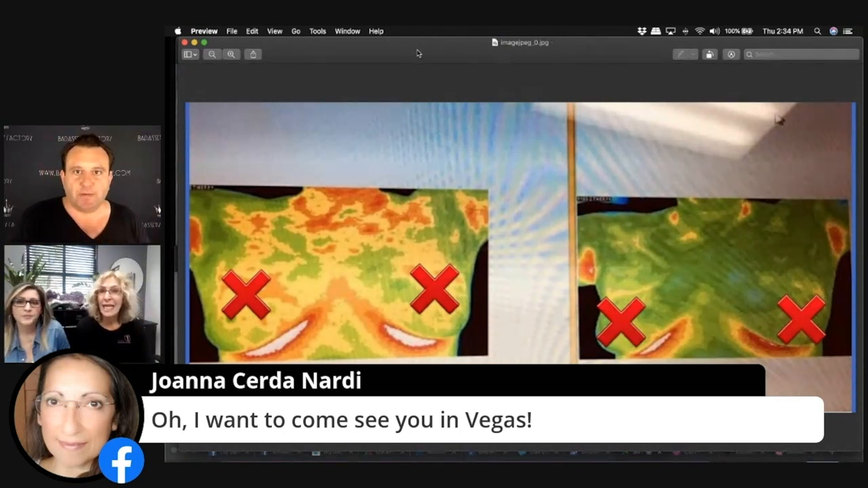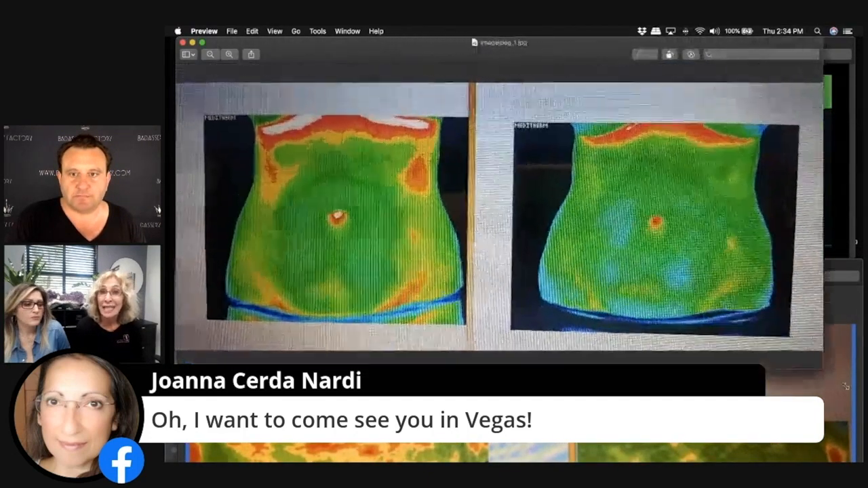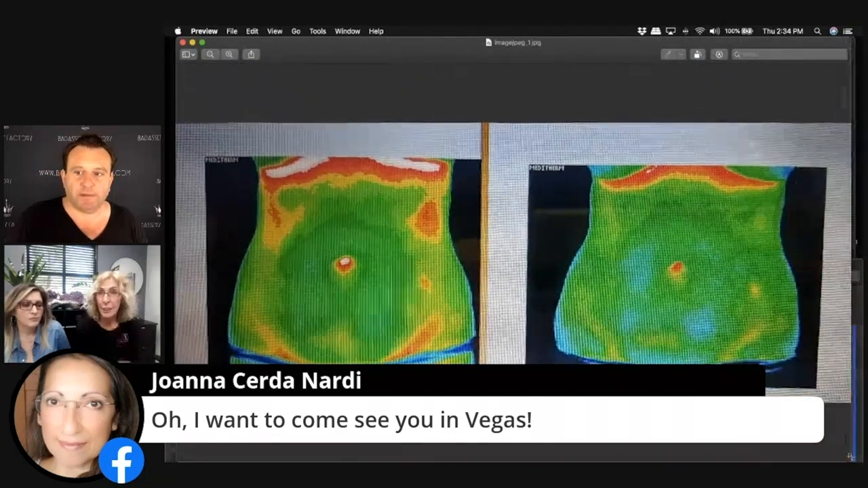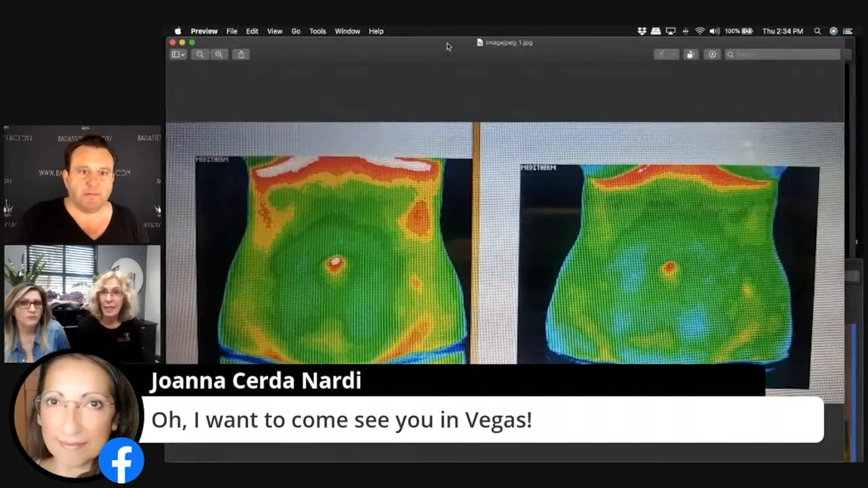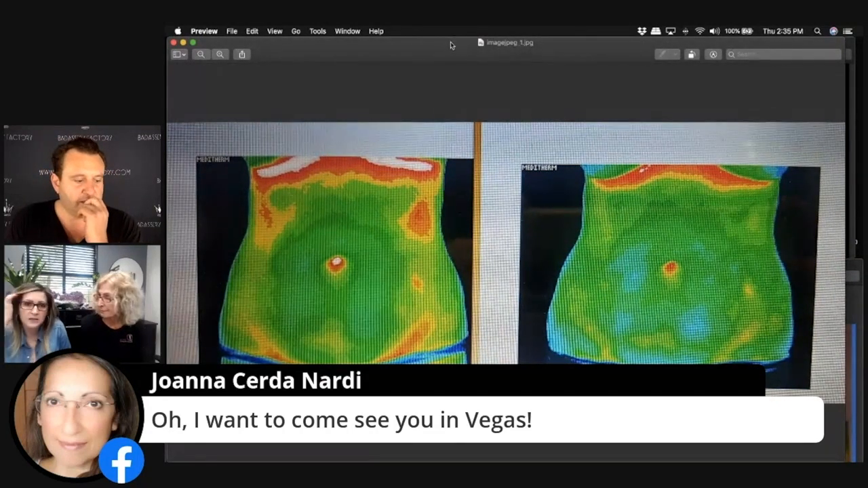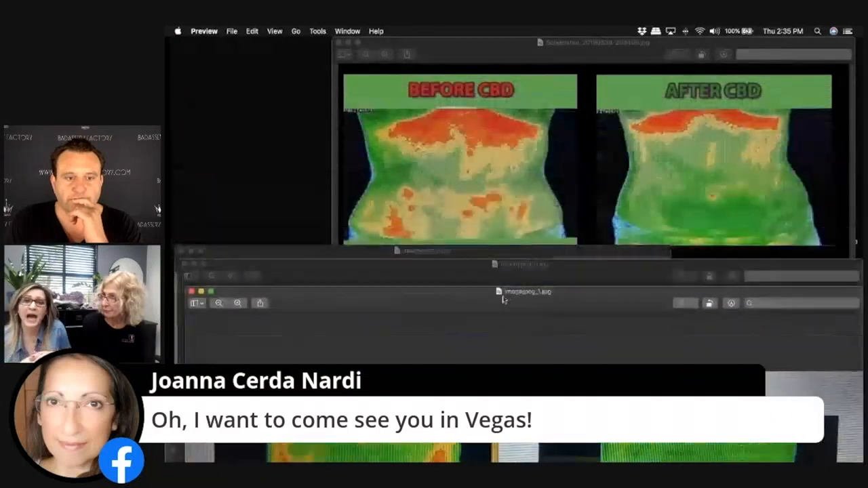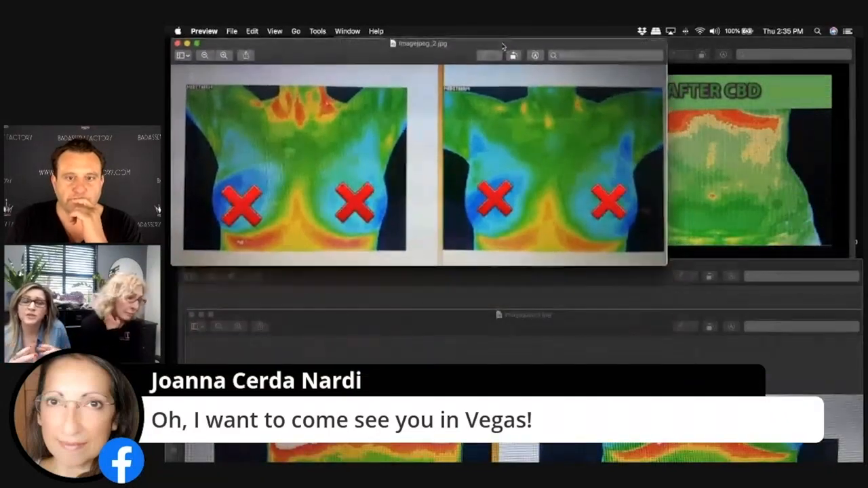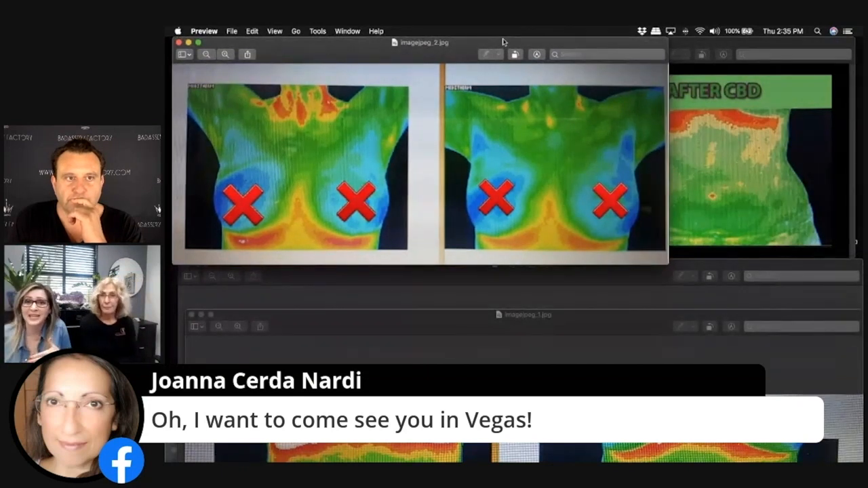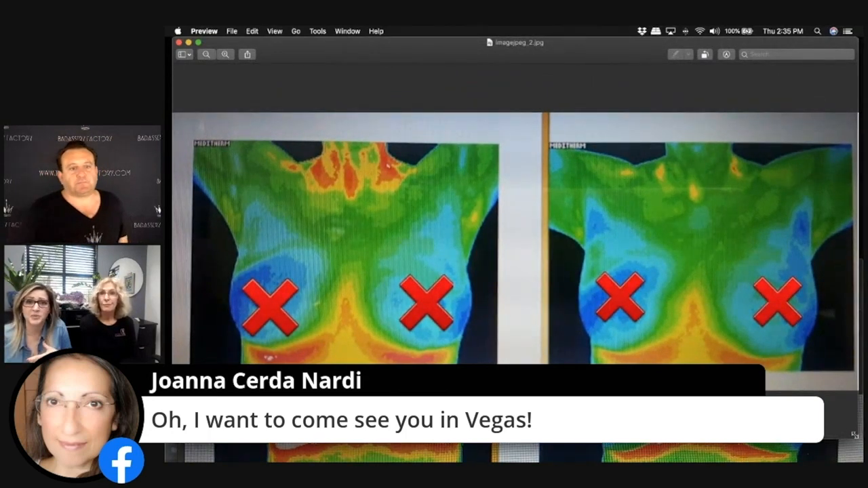And what I would say is that rather than inflammation, she had a lot of activity going on. Okay, that's a good word. That's gut activity. Got it. So what we do, just so everybody understands, is that when somebody starts on CBD, when they come in for a scan and they do start on CBD, we always have them come back, no charge, anywhere between 2 weeks and 30 days, just so that we can see what's going on in the body. Got it. It helps see if they should be taking more, just to know what's going on.